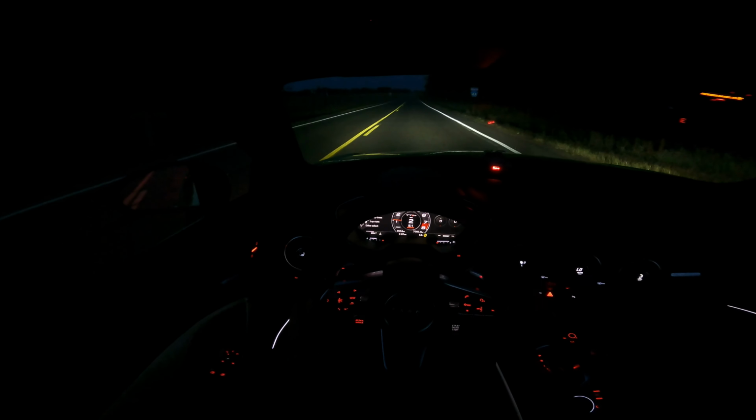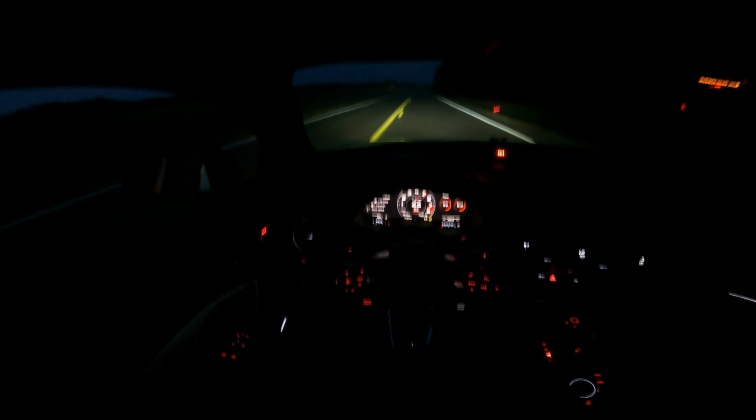All right, we're gonna give her a little more gas here. I'm gonna open my windows, guys. Oh, I might do a launch, dude. This is sketchy though, because my car does not like traction. Oh my God.